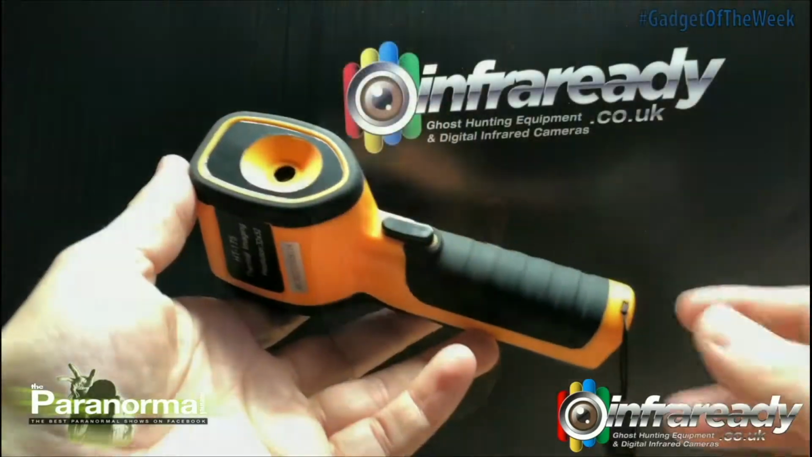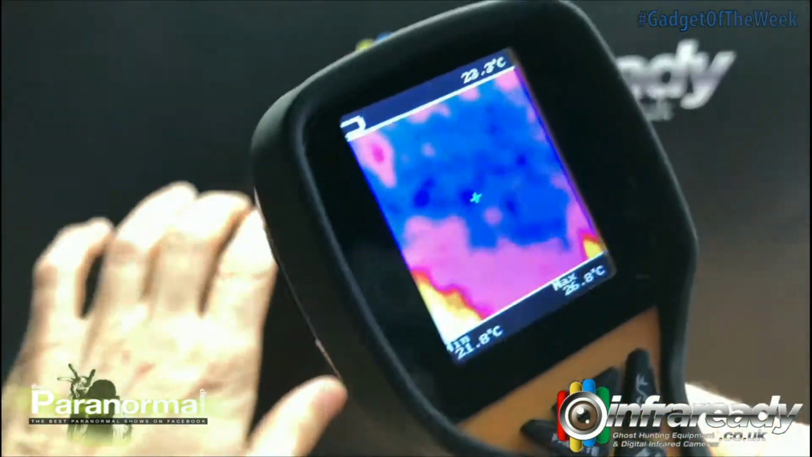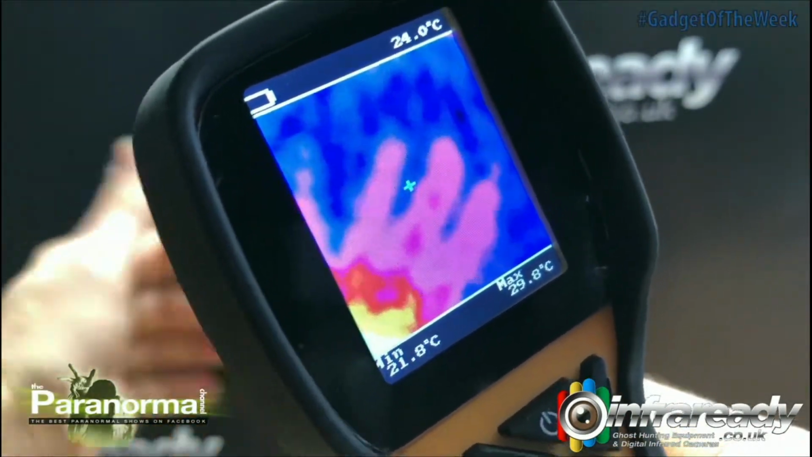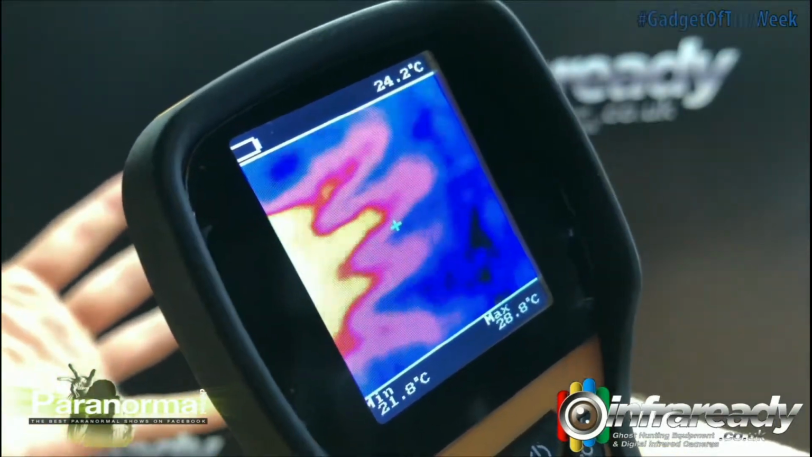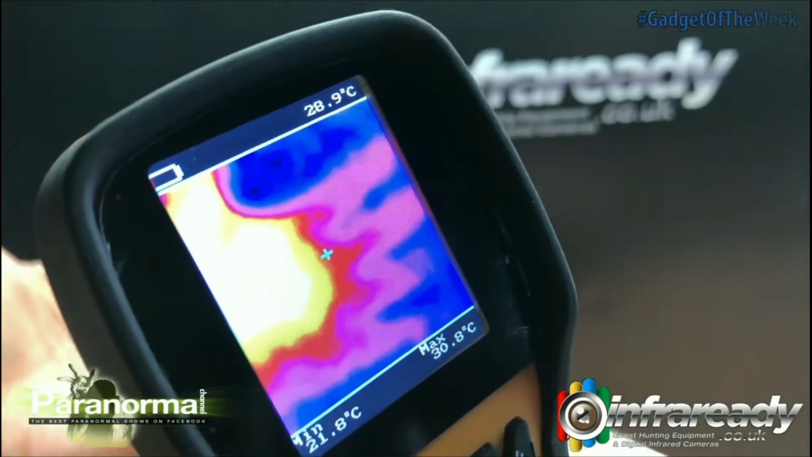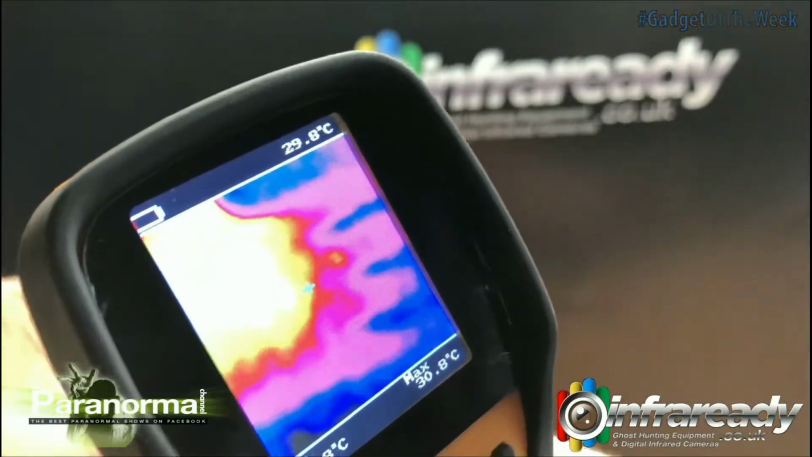I'm going to have a look at some thermal imaging cameras. It's probably one of the cheapest types available. Just put that there, put my hand up in front of it. So you can see my hand there, the difference in warmth. Quite a slow frame rate, so a little bit jittery. If we hold the trigger, it's going to take a temperature reading from the top corner. So you'll see my body's currently reading about 30 degrees Celsius.